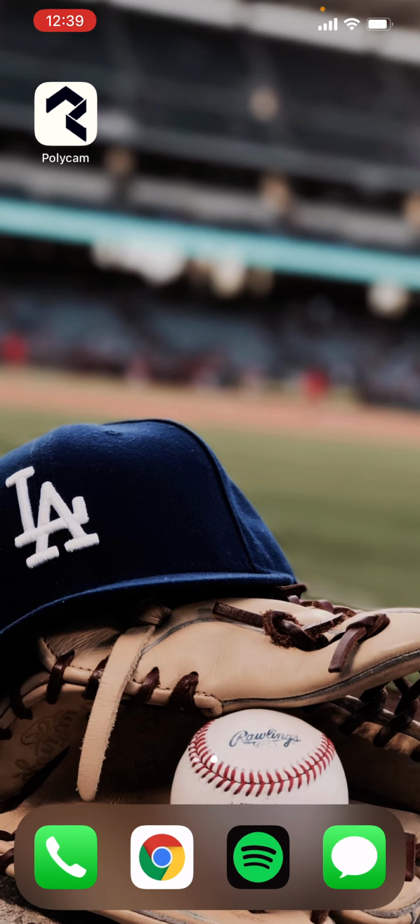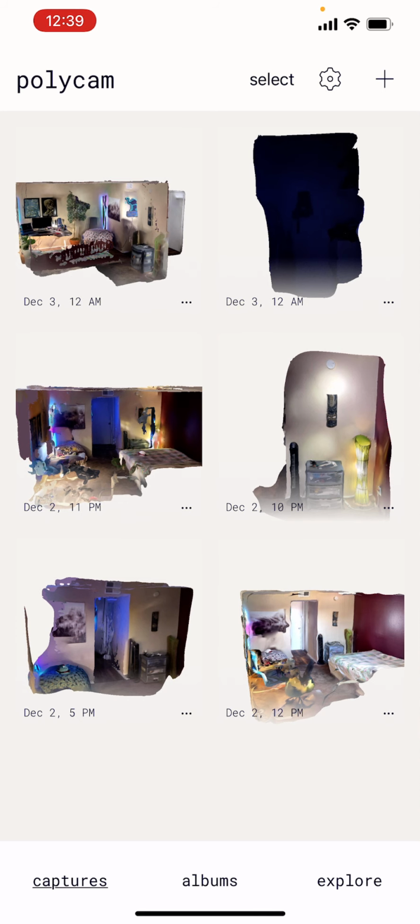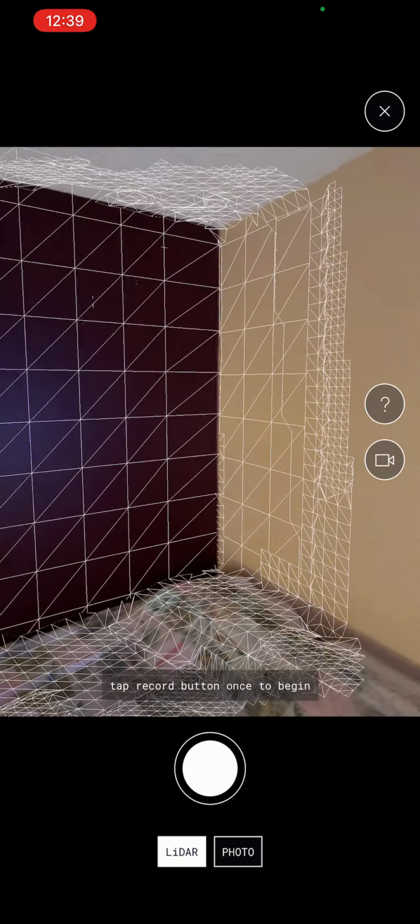So we're going to open up the app, and immediately you're going to see all of your past captures, or if you haven't done any, you're just going to see a blank page. Come up here right to the plus sign at the very top right of the screen. We're going to click it, and immediately you're going to see the room through the camera, and then you're going to start to see these grid lines.